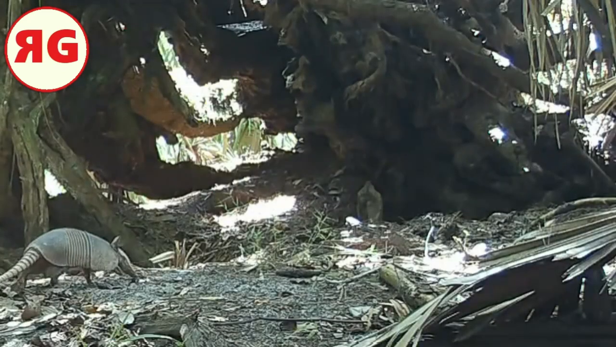And here's a family of dillos. The mom and 3 babies. There's a nest down there. You can see, watch this. This armadillo goes down there and watch. Woof. A little excavation there. You see that handful of dirt come flying out.